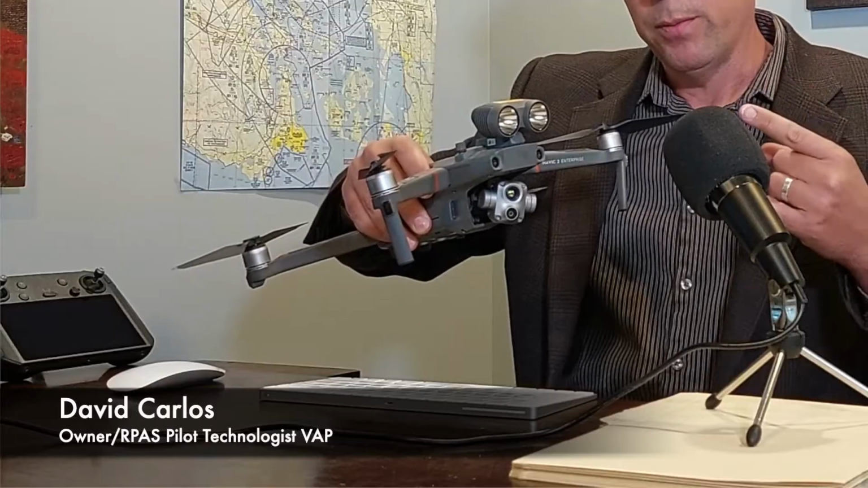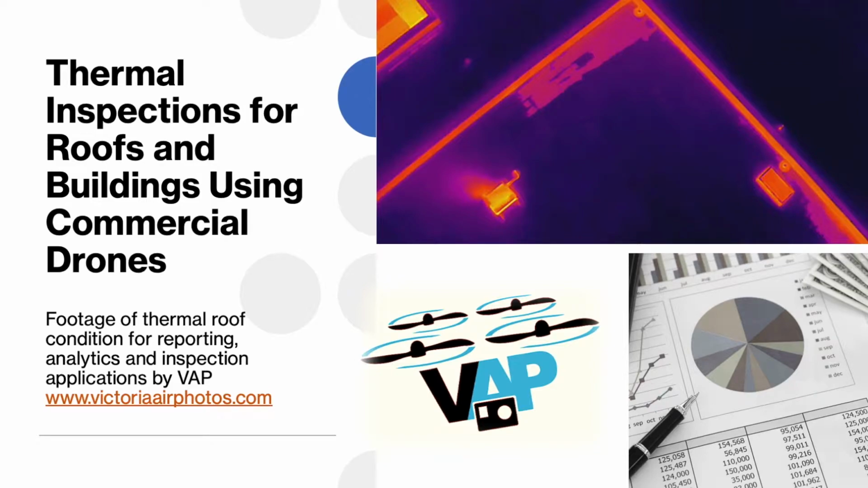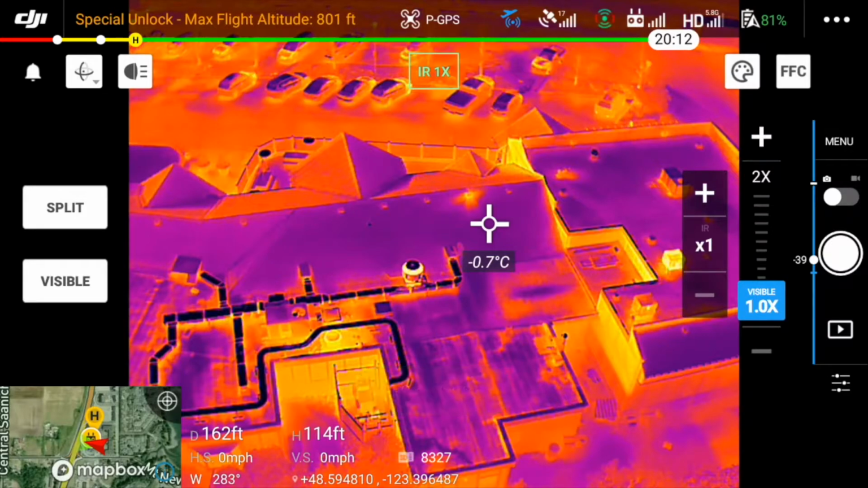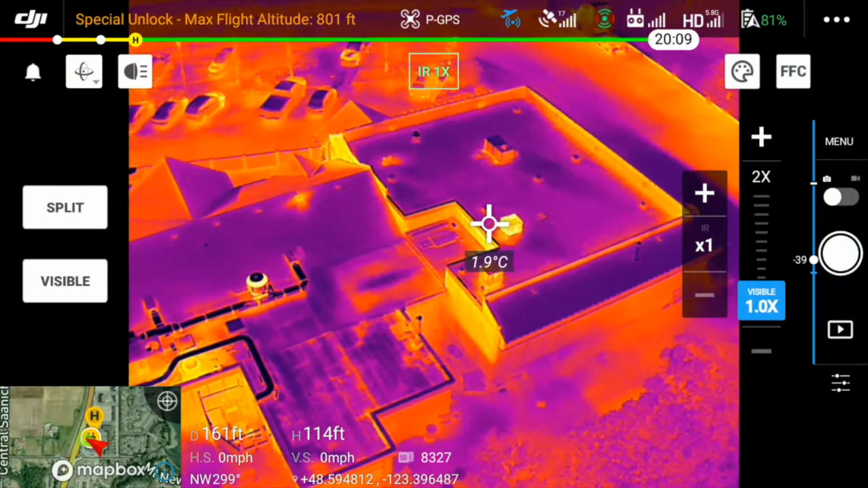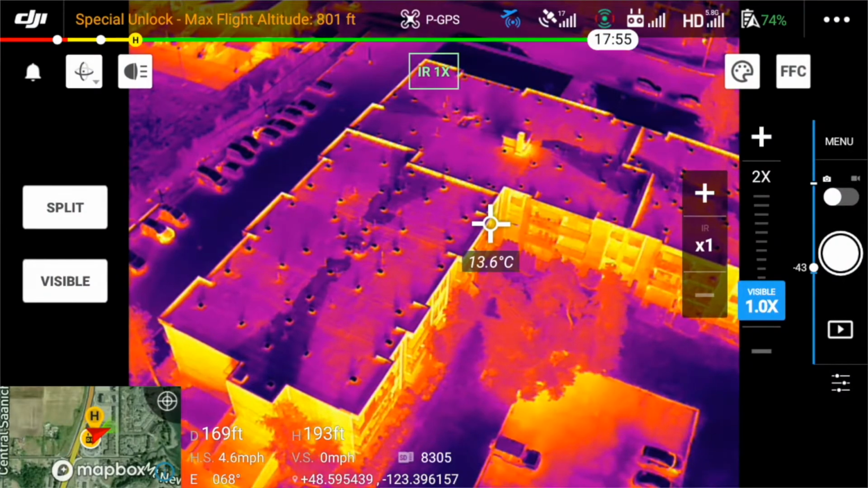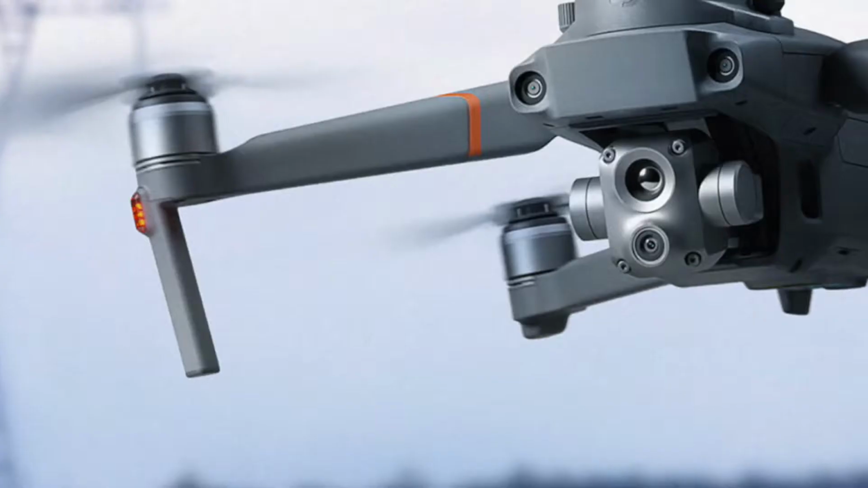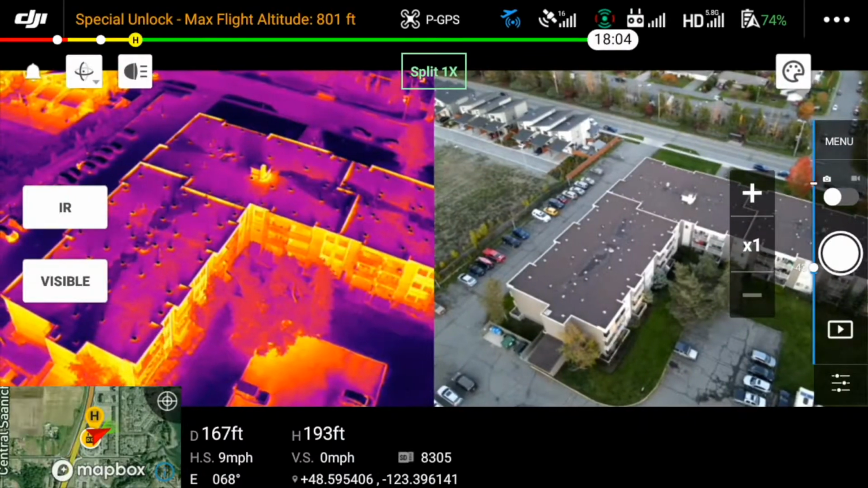Today in this presentation, we're going to try to show you the enormous benefit that using modern drones or RPAS equipped with thermal imaging can bring to roof and building inspections and analysis. One thing we note about the imagery that we take with the drone is that there are thermal and RGB images that are shot side by side. As you can see, we can couple both the thermal imager and the RGB.